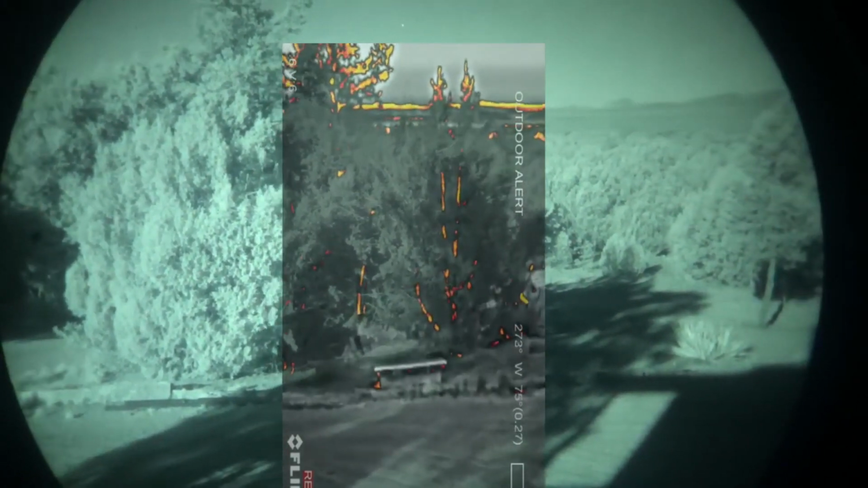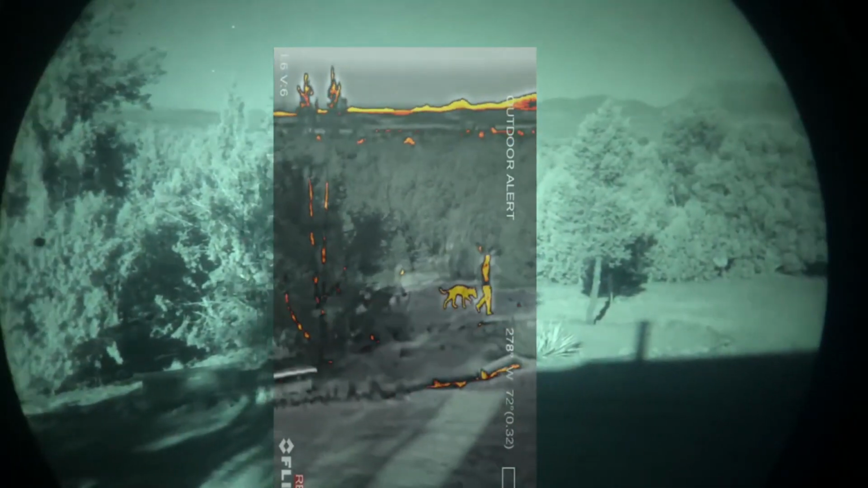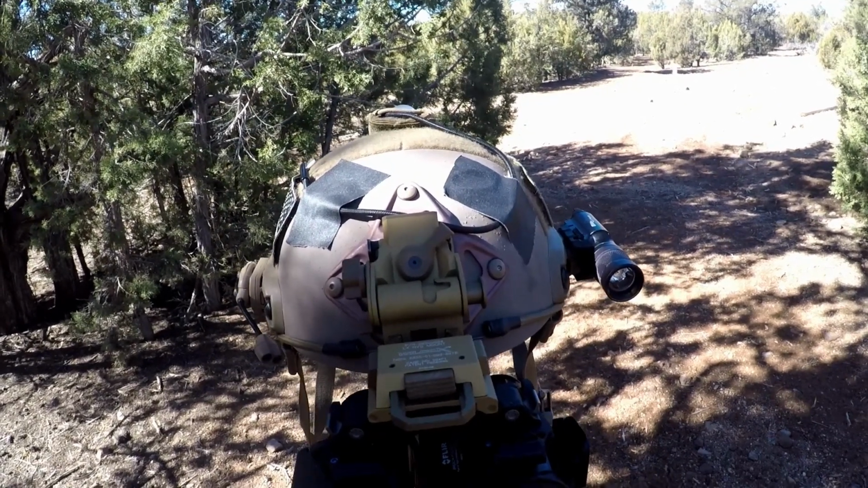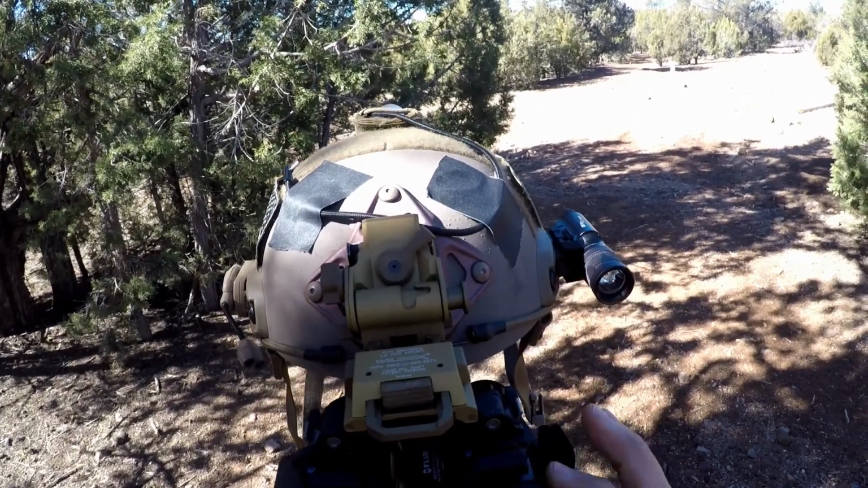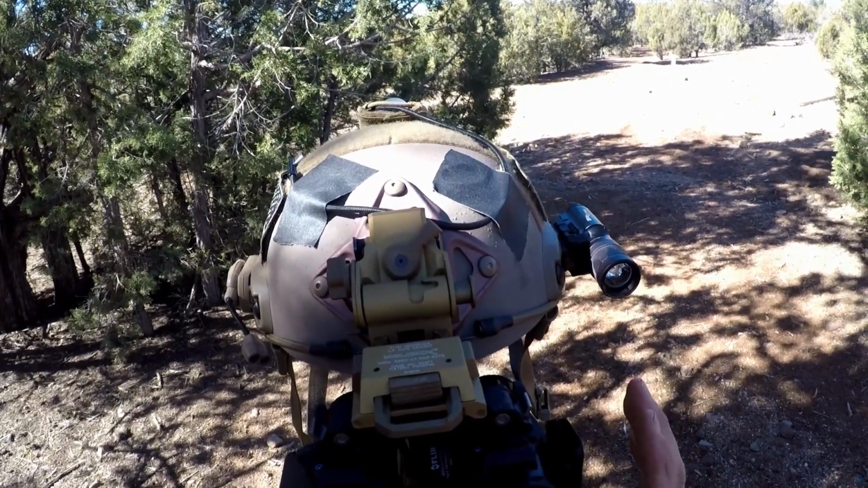And with the Breach run in this configuration, it's in portrait mode, so the thermal screen, for my brain, doesn't occupy as much of the night vision image as it would if this was in landscape mode. And so for me, that's how it operates. It works the best in outdoor alert mode. Now for my particular property, outdoor alert mode works very well.